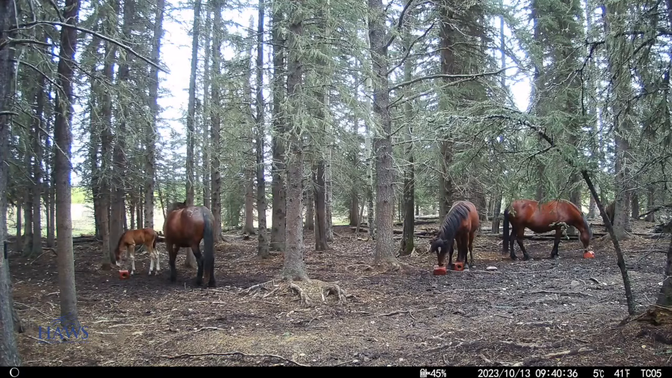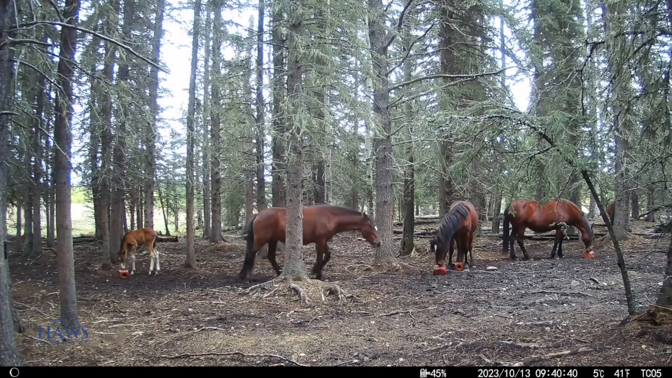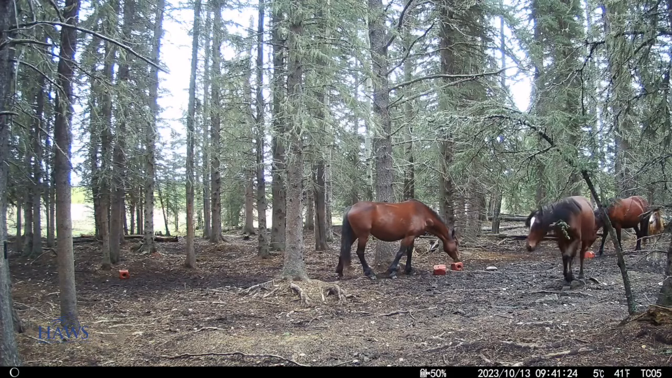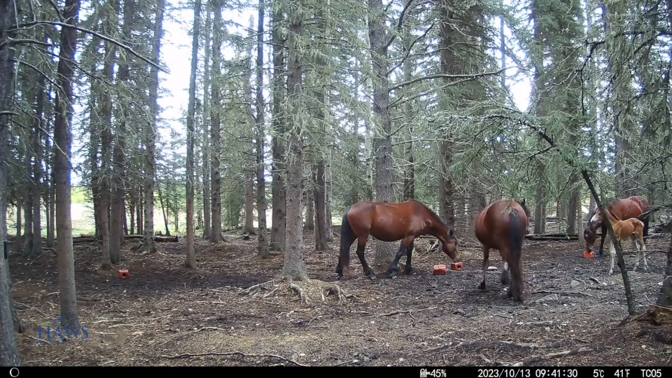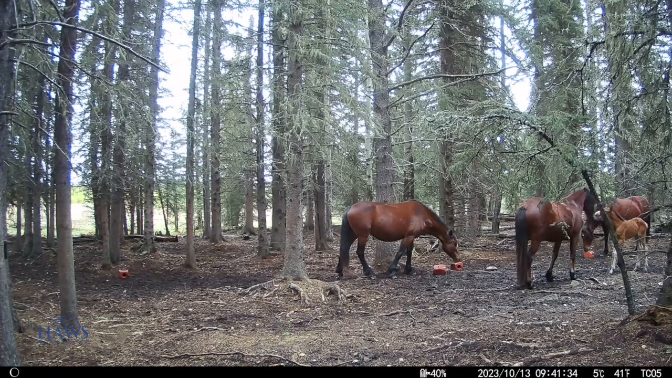It's a pretty frisky little thing. It's healthy. I don't think the predators are anywhere near right now. I know the bears have kind of moved on, and I think the wolves are up at the other end of the valley for the time being. So let's keep our fingers crossed that this little filly makes it, and we'll try and keep an eye on her and keep you updated.